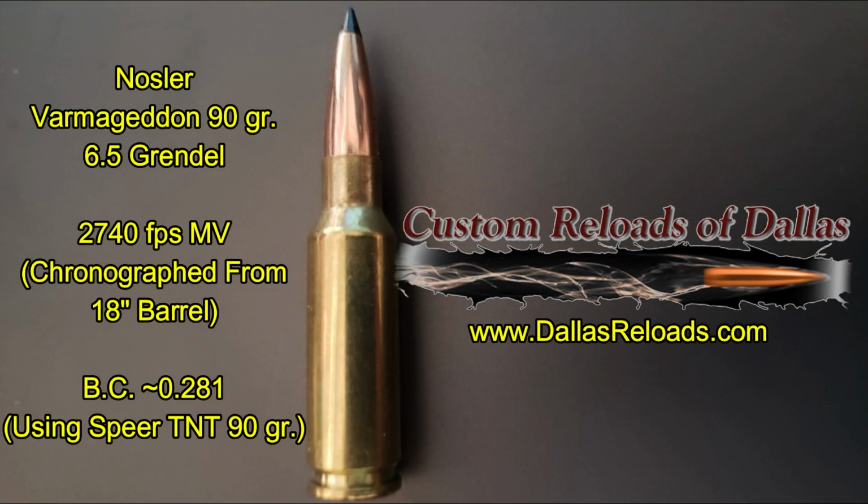For this and the next few hunts, I'm going to be using Nosler Varmageddon 90 grain bullets loaded by custom reloads of Dallas. They're chronographed out of my rifle at 2,740 feet per second, with a ballistic coefficient that I'm going to assume is close to that of the Spear TNT, but right now Nosler has them listed as to be determined on the ballistic coefficient.